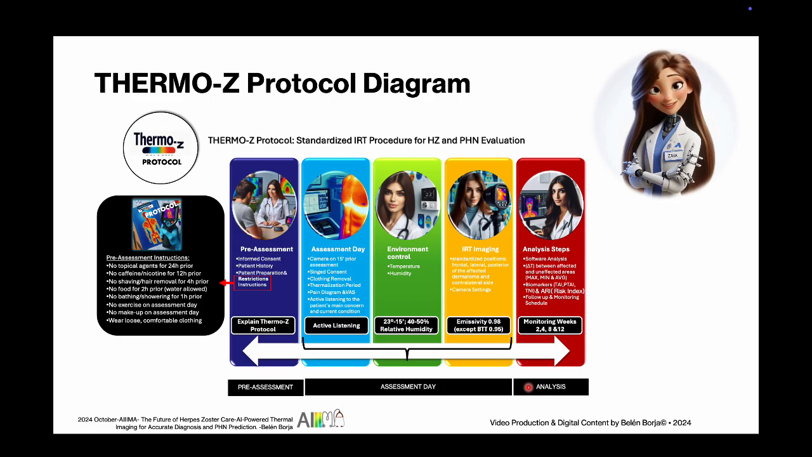But the real magic happens in the analysis phase. Remember those biomarkers we introduced earlier? Well, now it's time for them to take center stage, working their thermal analysis wonders. And to ensure the performance is a resounding success, we'll schedule regular thermal follow-ups at 2, 4, 8, and 12 weeks to keep the show on track. The THERMO-Z protocol ensures precision, consistency, and clinical relevance. No more guesswork, no more leaving things to chance. Just pure, unadulterated thermal excellence, backed by the power of AI and the wisdom of evidence-based biomarkers. So get ready to experience the future of thermal medicine.